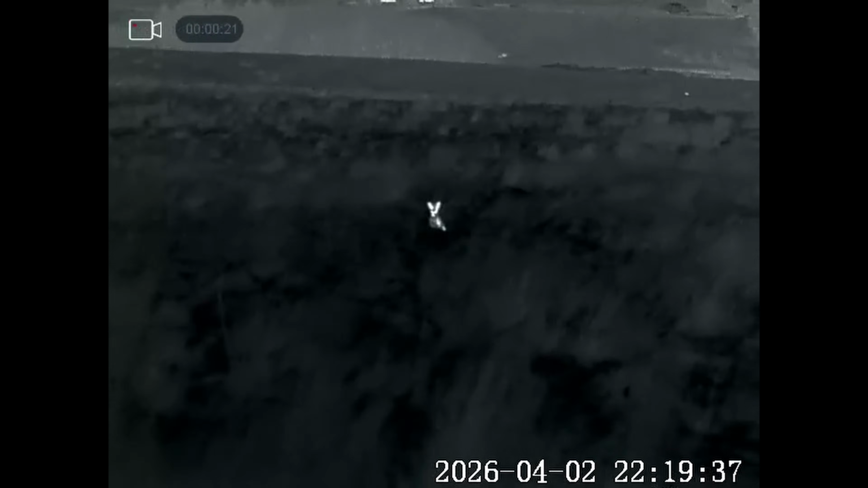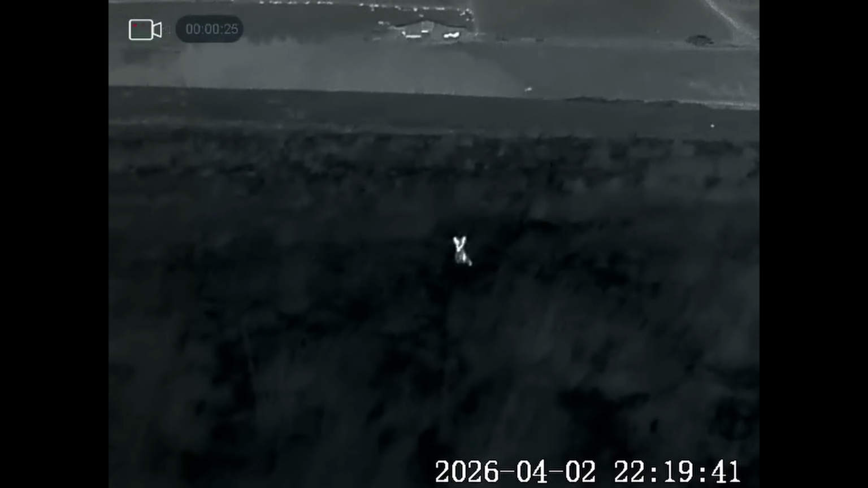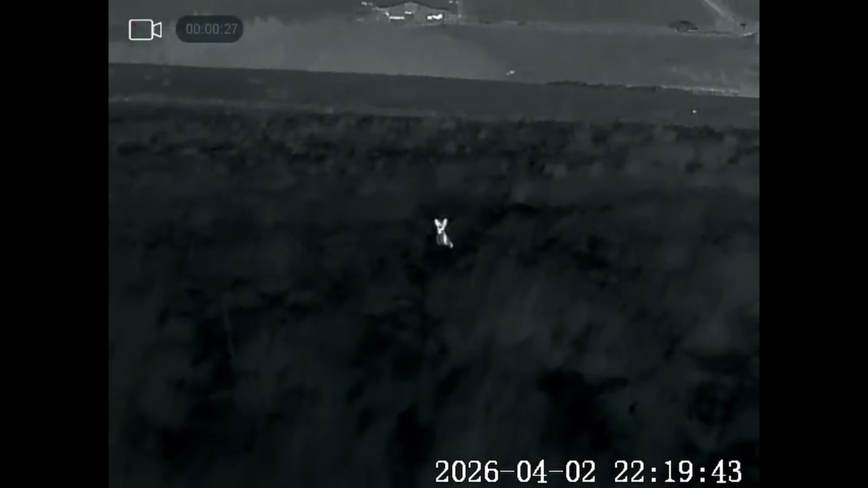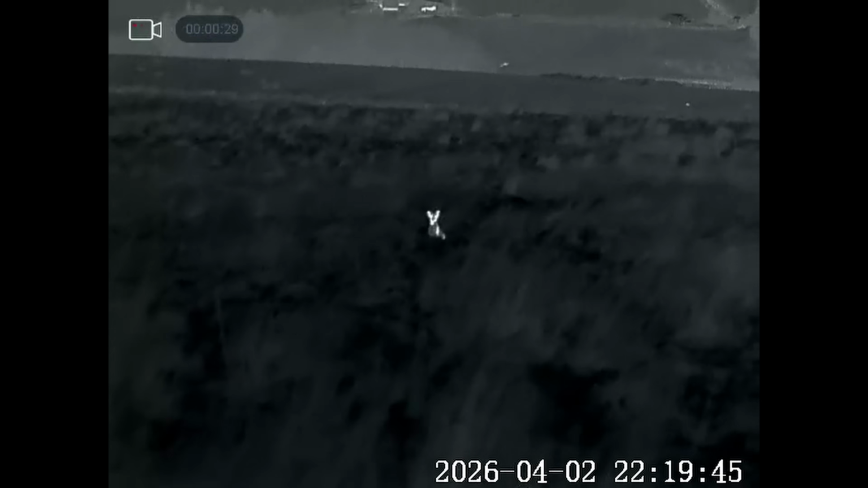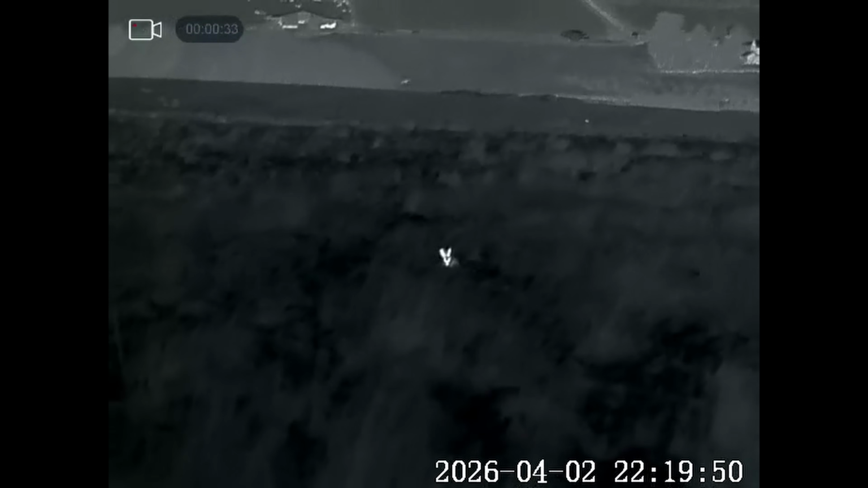Here we've got the local resident hare. He's decided to come up for a nose. It always follows the track up here and hangs around at the top. And he's having a good old nose over at me with the truck. He's not far away at all.